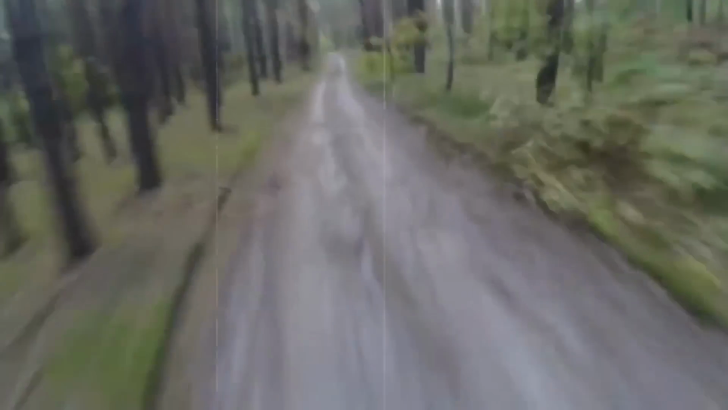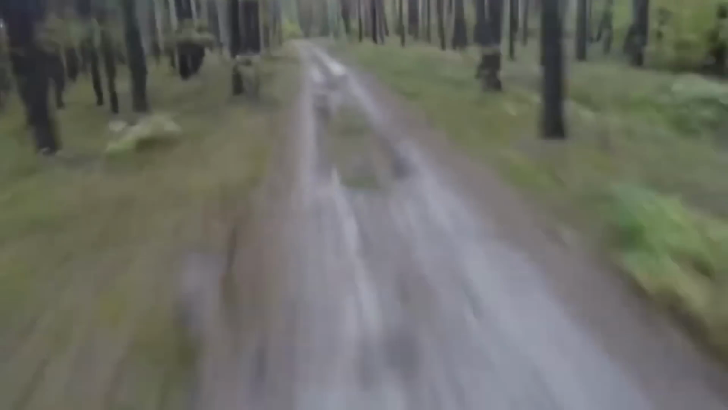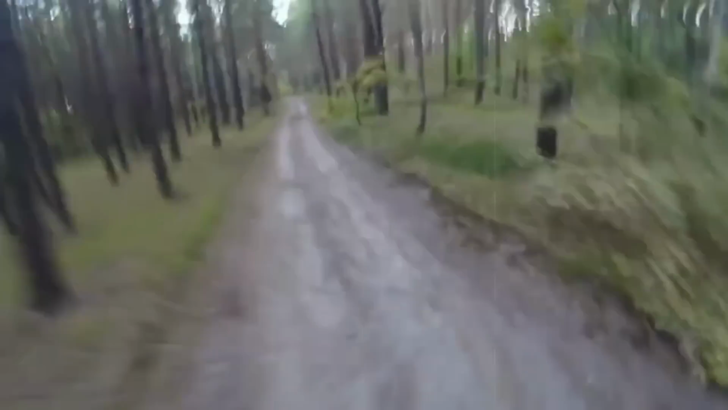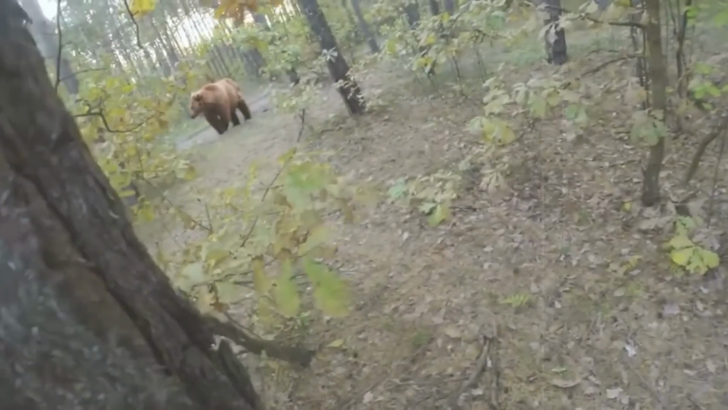This was undeniably a tense situation for the cyclist. However, I have some doubts about the authenticity of the bear in the video. It appears somewhat like computer-generated imagery to me.